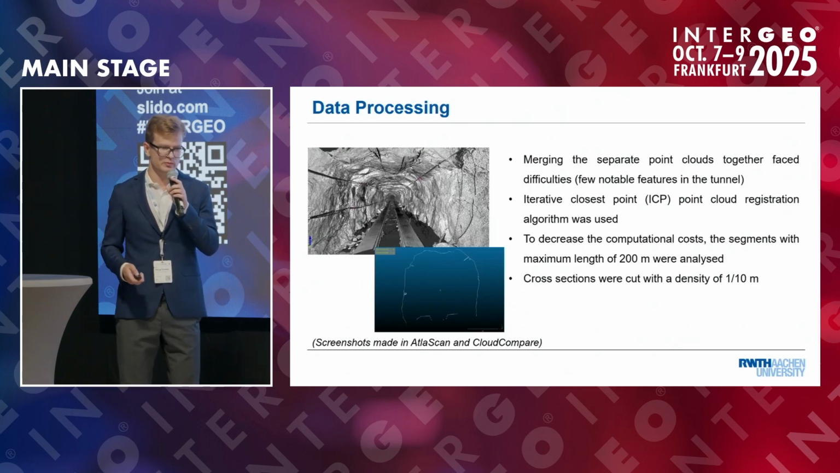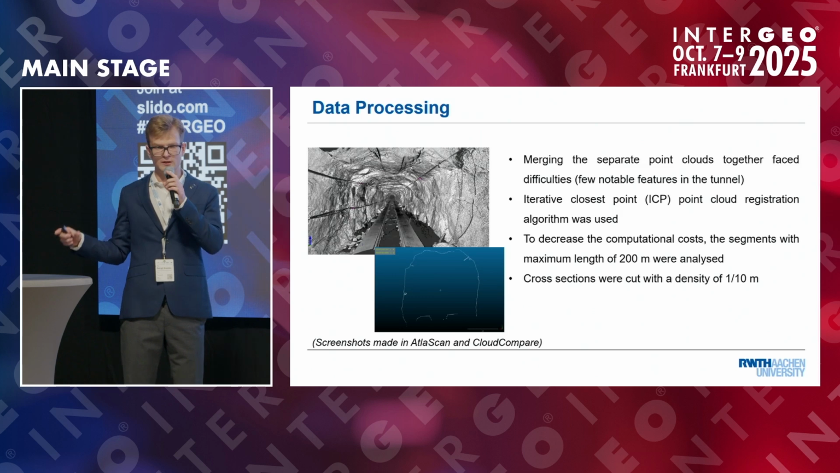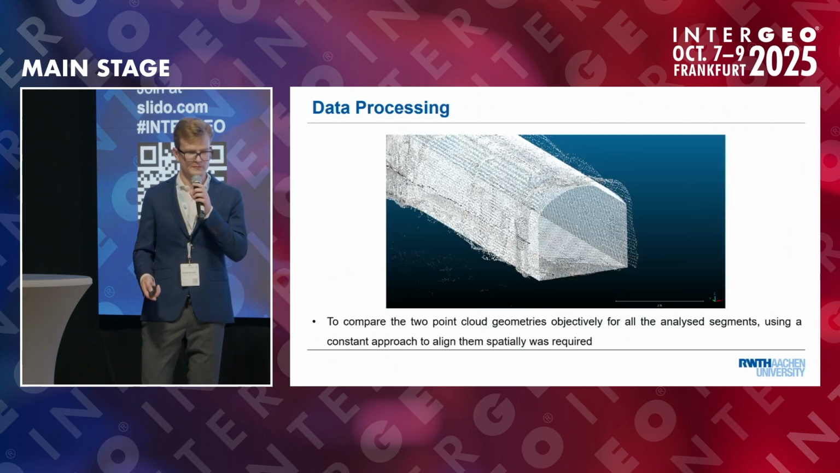The next stage would be data processing, and the next step here would be merging the separated point clouds into one object, which was sometimes challenging due to high resolution. So we chose the maximum length of segments of 200 meters. And it was also challenging because the tunnel has really few notable features. However, that was achieved, sometimes manually and with the ICP algorithm, and we decided to cut the cross sections for further representations with the density of 10 meters each.